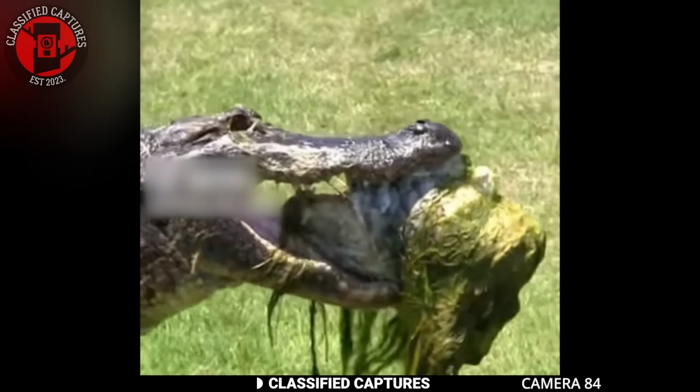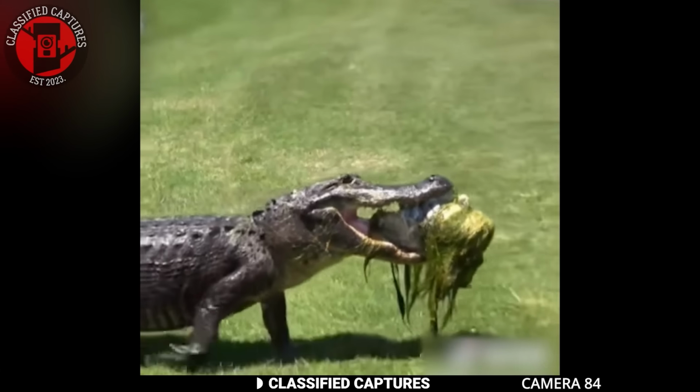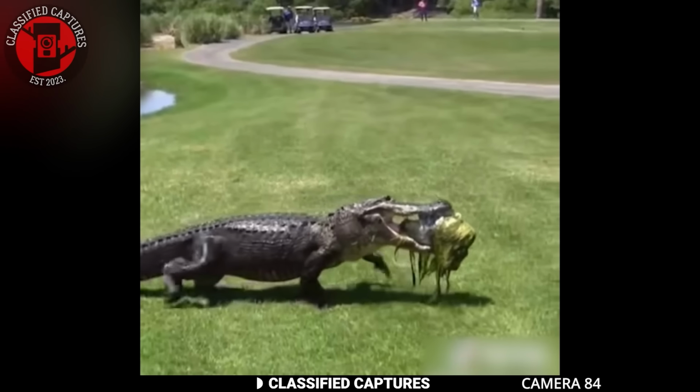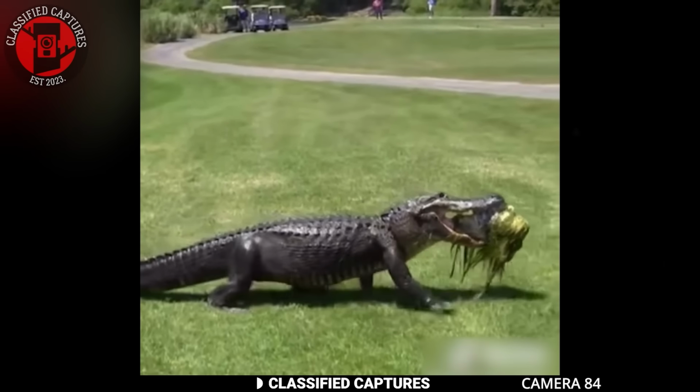In 2010, a startling scene unfolded on a golf course when a man witnessed an alligator casually strolling across the greens, appearing to carry a head in its mouth. Whose head was that, and how did the creature get the head?